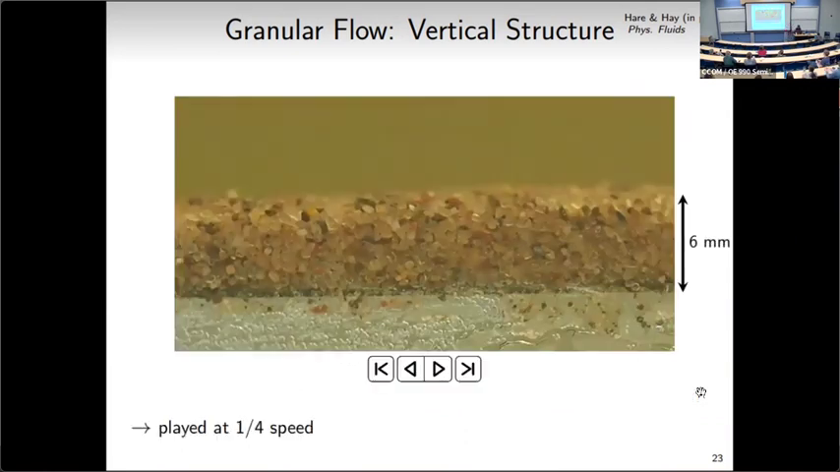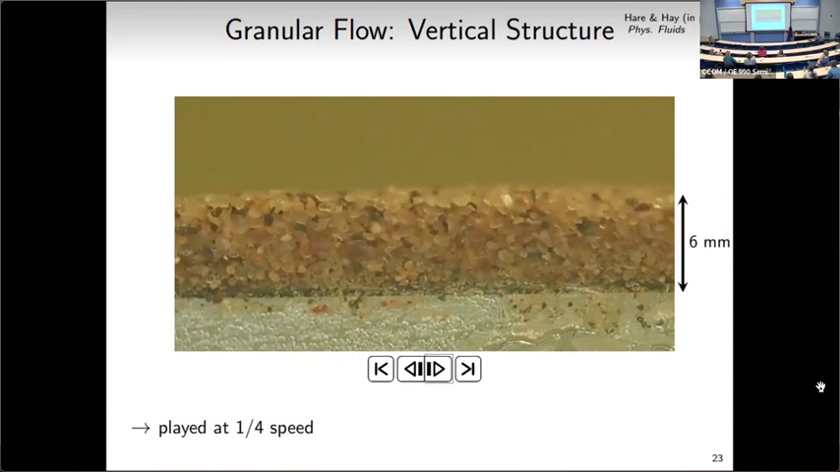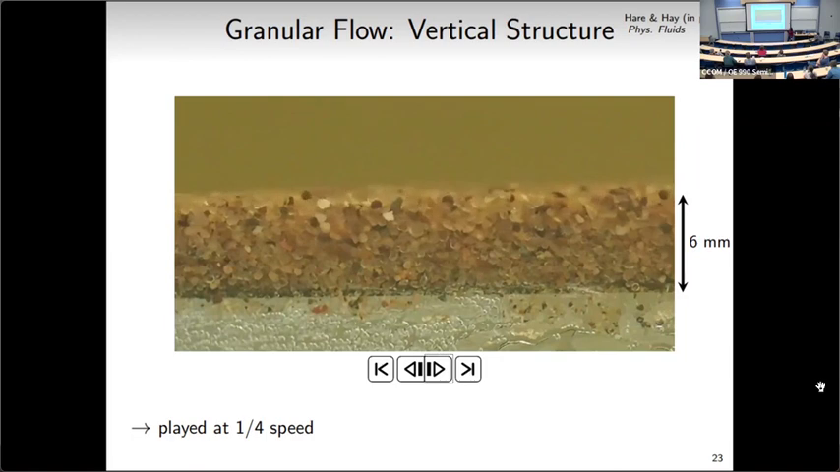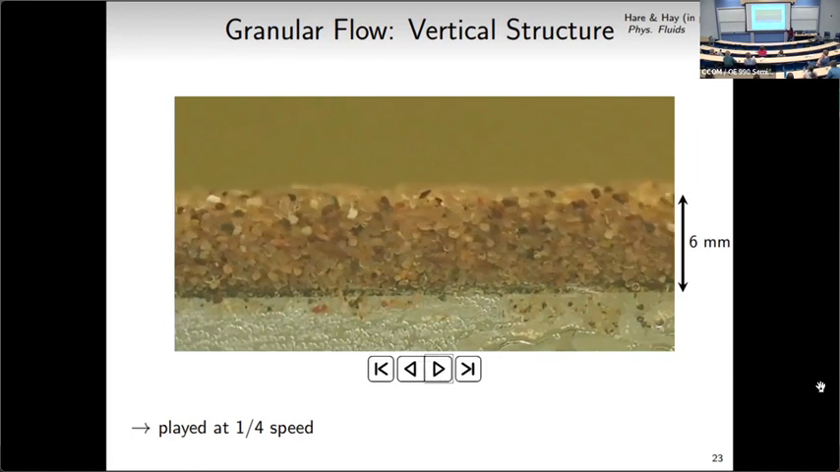So this is after the front has passed, played back again at quarter speed. The thickness of the moving layer in this case is about 6 millimeters, to give you an idea of scale. And so you can clearly see that the sediment right at the bottom is basically not moving. And then as you're moving up, the sediment is moving a bit faster. But you can also see that the blurry sediment away from the chute sidewall is moving a lot faster than the sediment right at the chute sidewall. So I'll try that again.